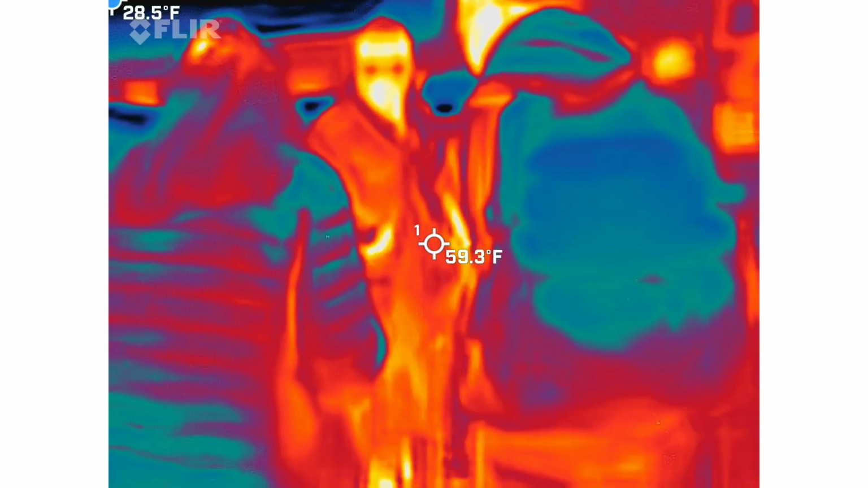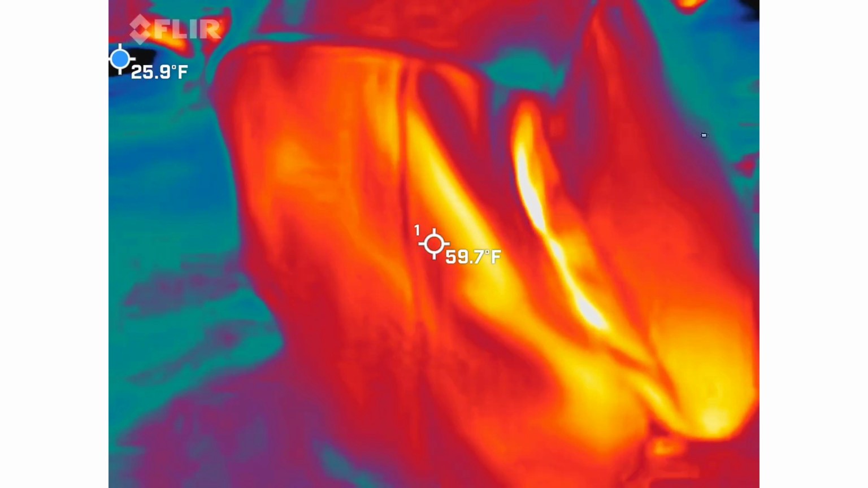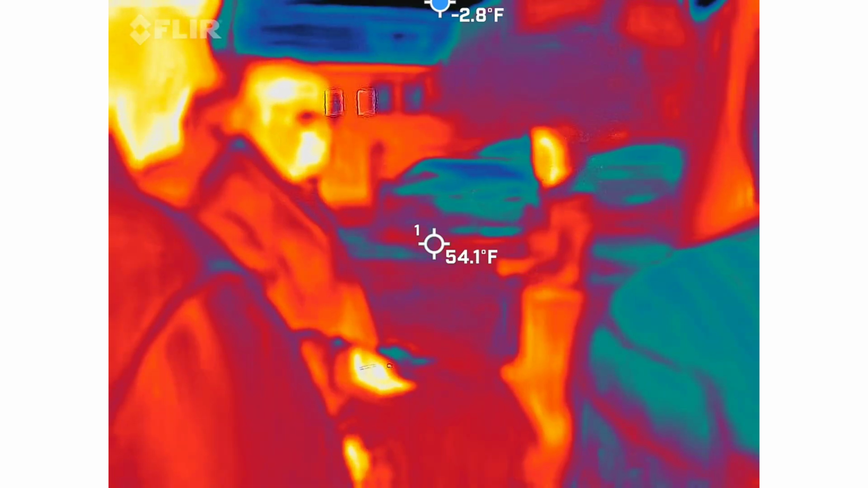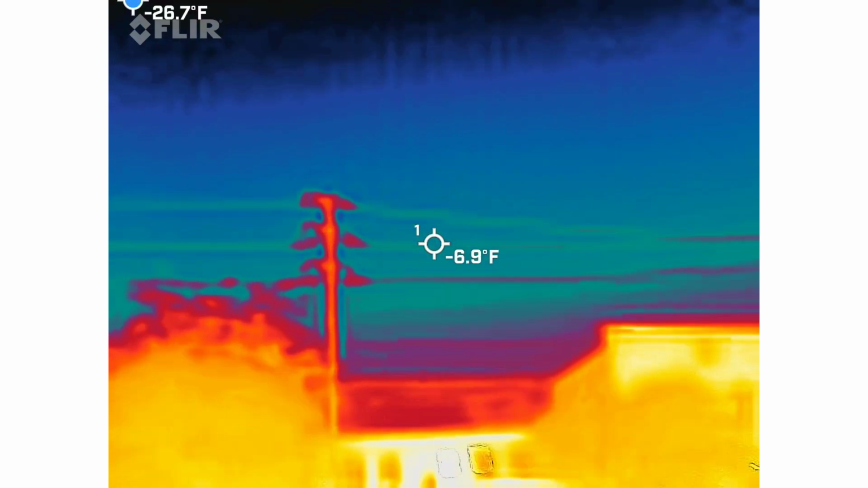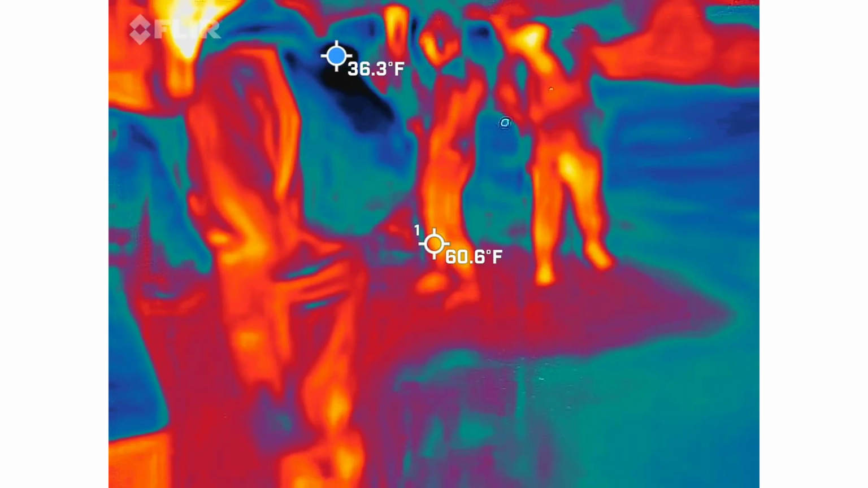I'm more interested to see what's going to come out of that one, because that one's probably the most accurate one I have. Watch your lasers, Casey. You were a little close to that part. We're gone again. Hear me? You made things very exciting, and I can't thank you enough. 31.9. Well, this is where I had the most activity before. Reset.